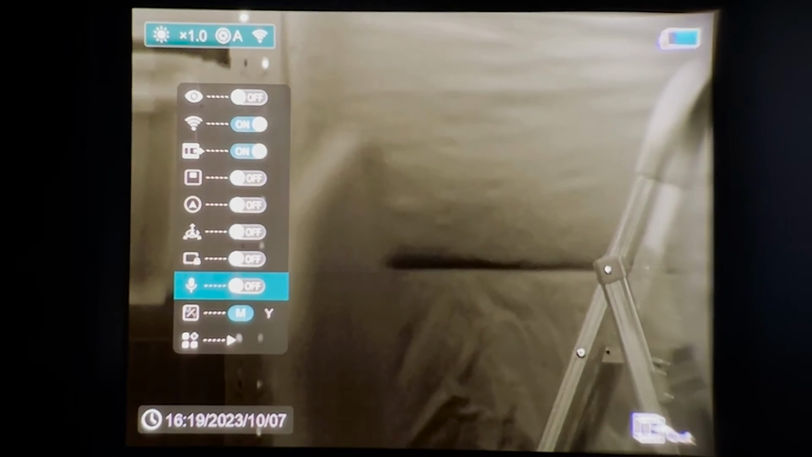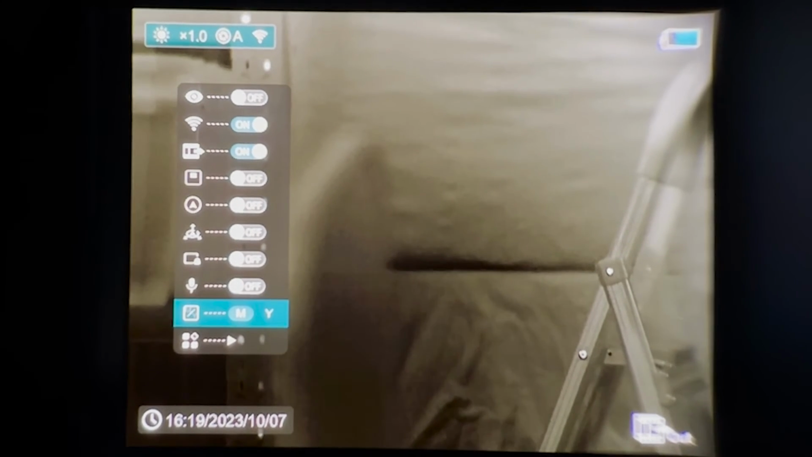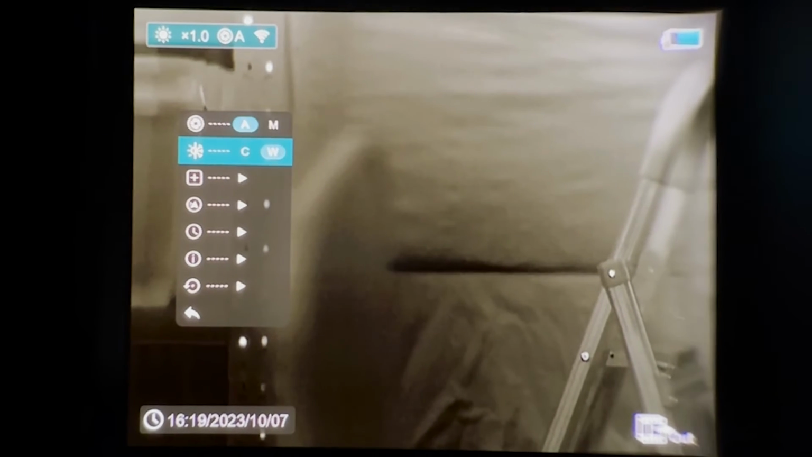Then we have our microphone on and off. And then our next option is our units. So this will be meters and yards. You can change between that. And then right at the bottom, we have an option to open up the next set of menus. So if we press M on that, we'll go through to the next option.